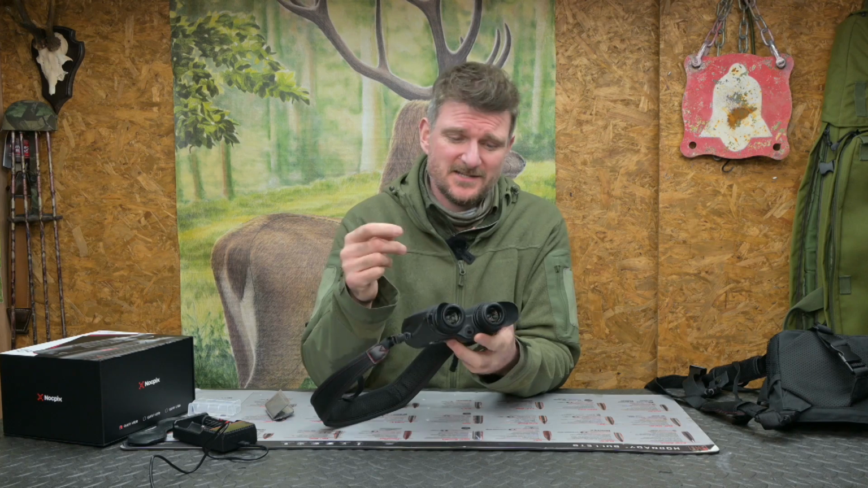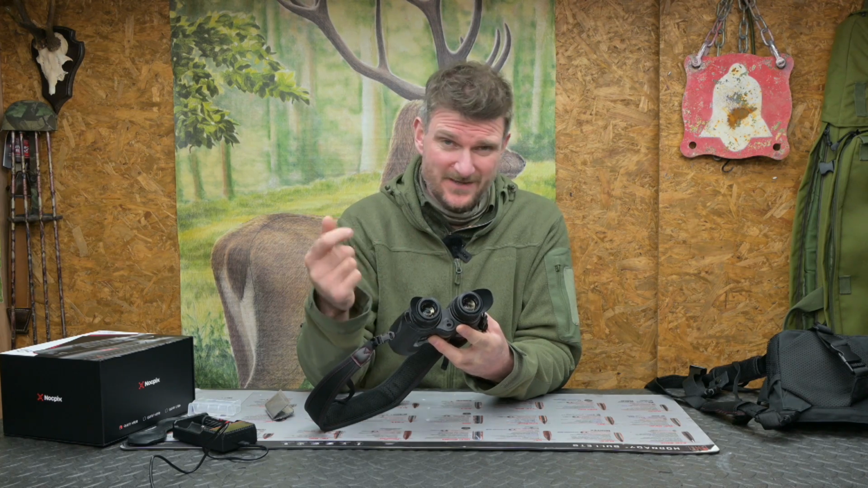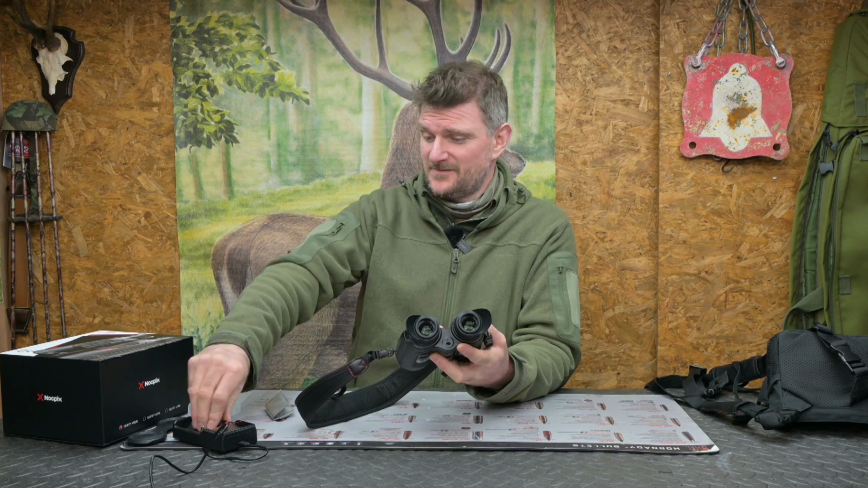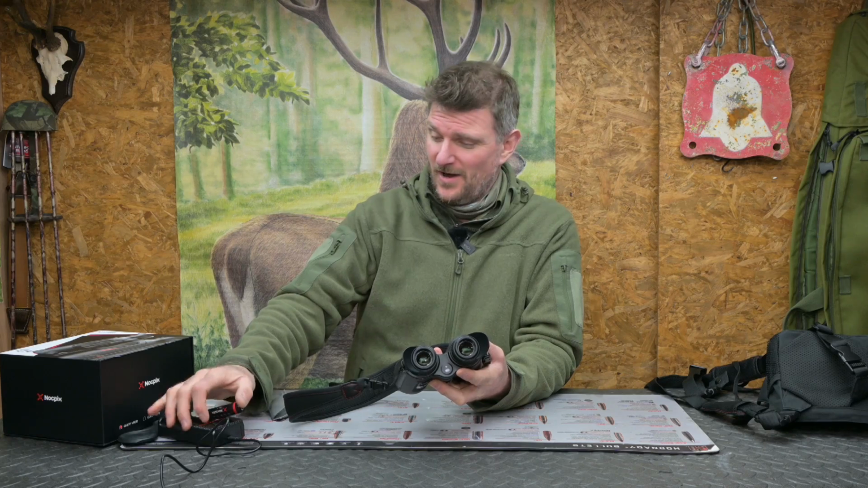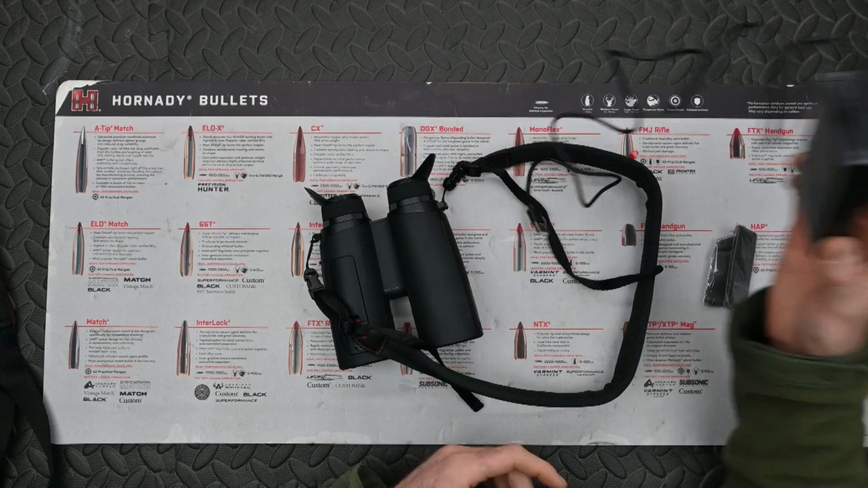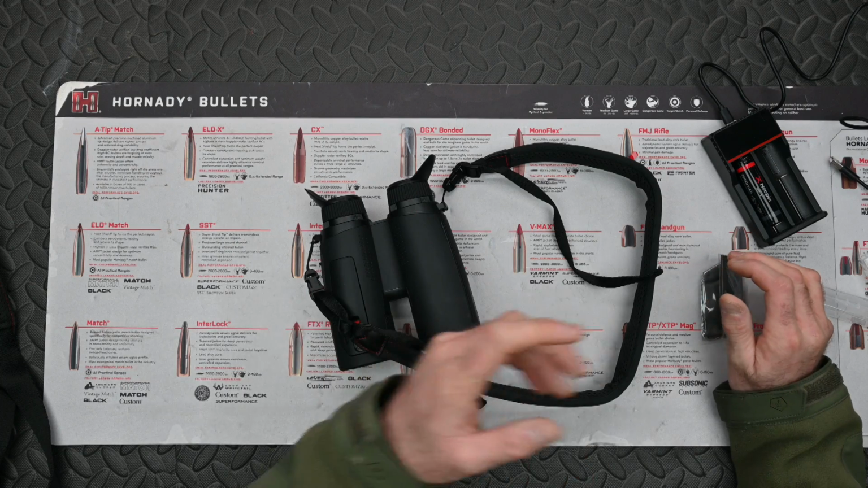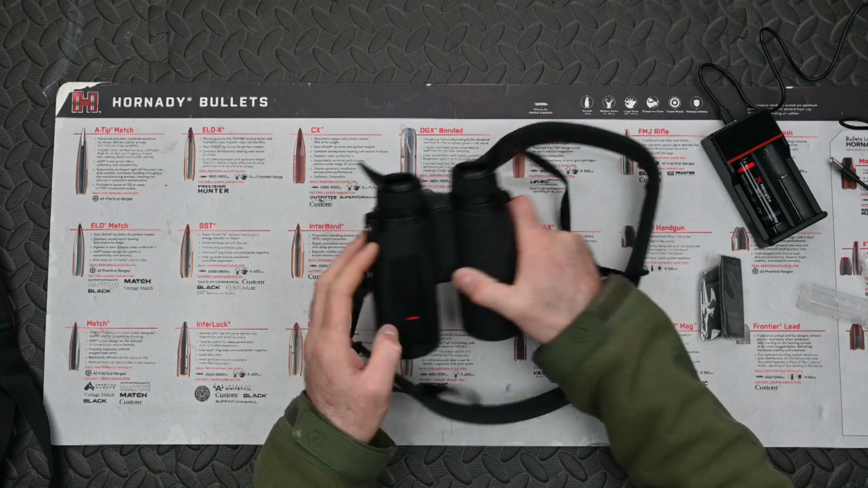And having those 18650s and the fact you can change them without losing image switched on because of the internal battery does mean you've got the whole night ahead of you, because 18650s are like ammo. You put a couple in your pocket and you're good for the whole night. Having the charger supplied as well as the two batteries makes life very easy, and because it's USB, you can use it in your vehicle, in your house, or from your laptop, anything like that, and you are good to go for power at all times.